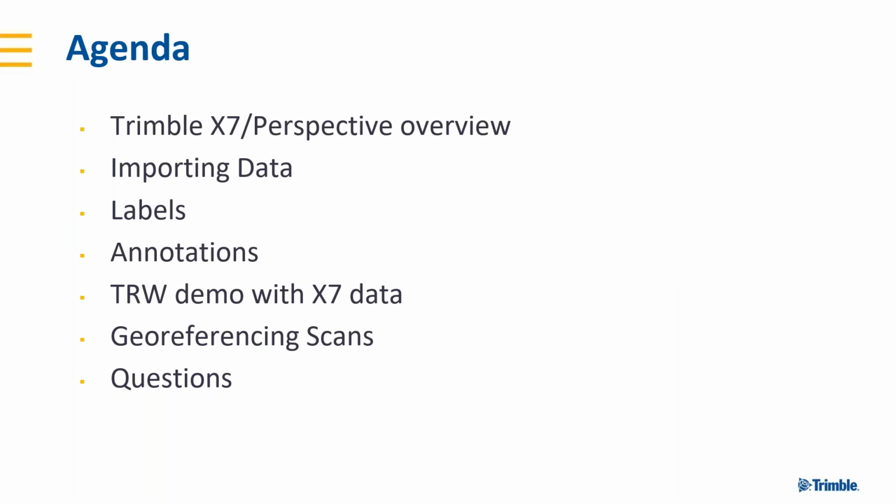So the agenda today, I'll start out with just a quick overview of the Trimble X7 and Perspective. I won't go into a deep dive on the two, as we've had a number of webinars already on both of those, including some LinkedIn live presentations. But for those of you that aren't familiar with the solution, I will have an overview. Then we'll take a look at importing the data, getting that into Trimble RealWorks, look at some of the new features that are in common between RealWorks and Perspective with the labels and the annotations, show you some of the data and what you can do with it in RealWorks, do a bit of georeferencing, and then try to save about 10 minutes at the end for those questions I told you about.